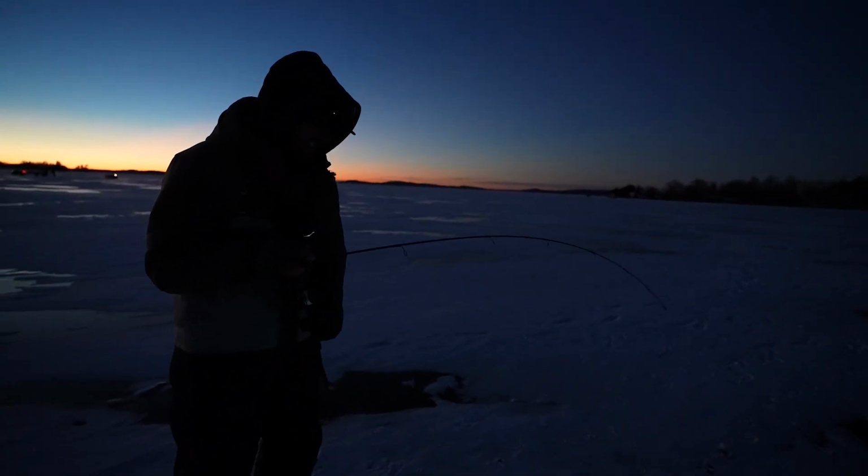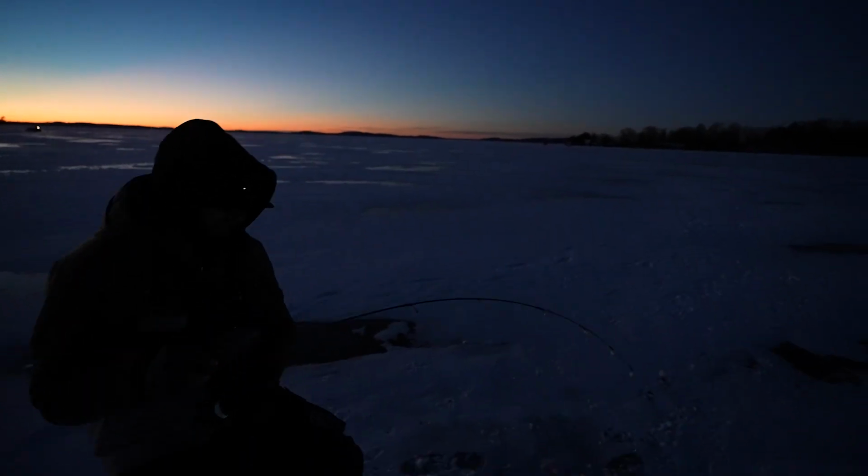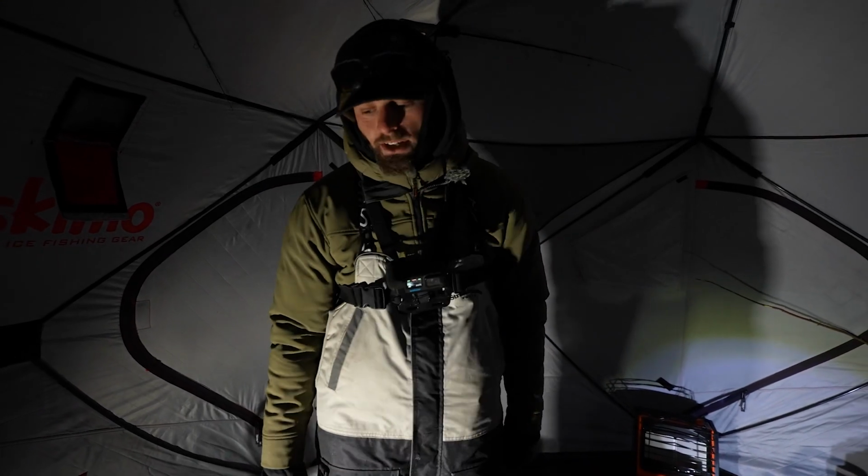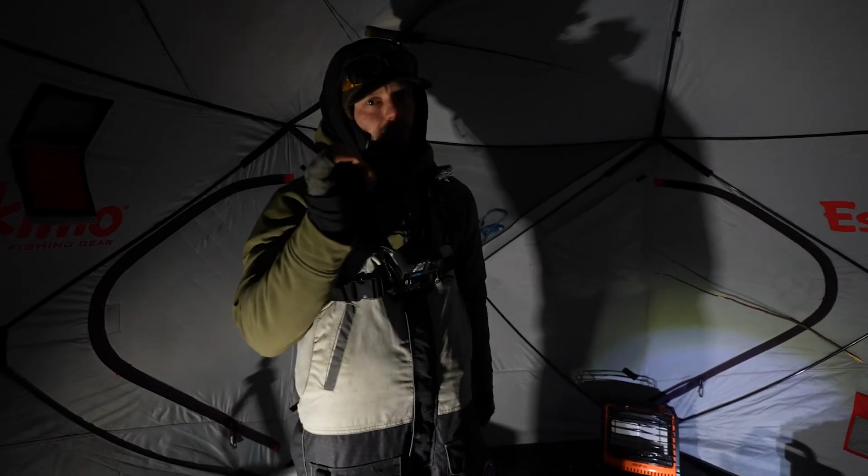Now, not really sure what the day's gonna hold, but I am confident that if we run and gun, we can catch some fish jigging. So I've never actually fished this lake through the ice. This is all kind of trial and error. We opted out of the hotel room, opted for staying on the ice, caught approximately 0 fish.